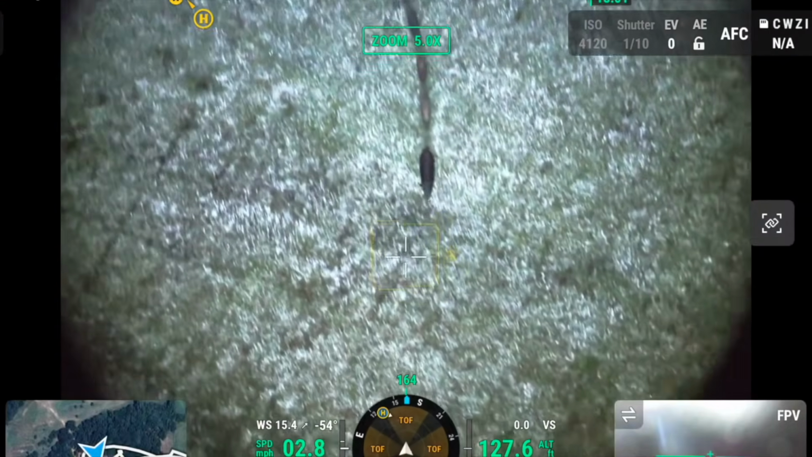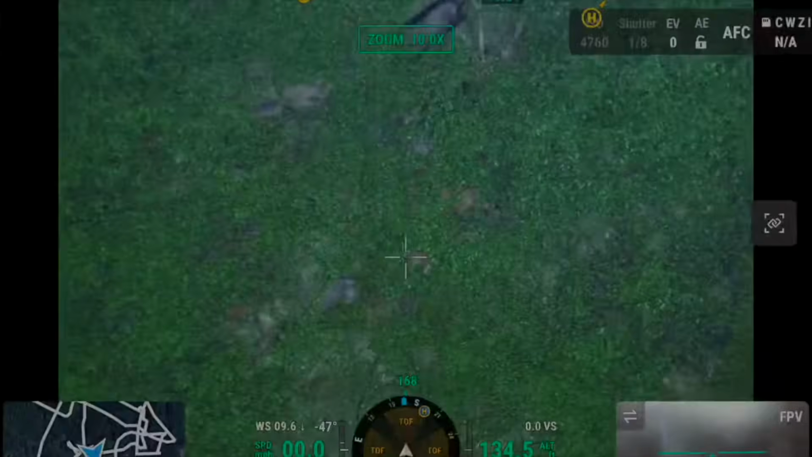Hogs are on the rise in Oklahoma. Feral swine, you can find them in all 77 counties, but they're biggest in numbers in southern and eastern Oklahoma.